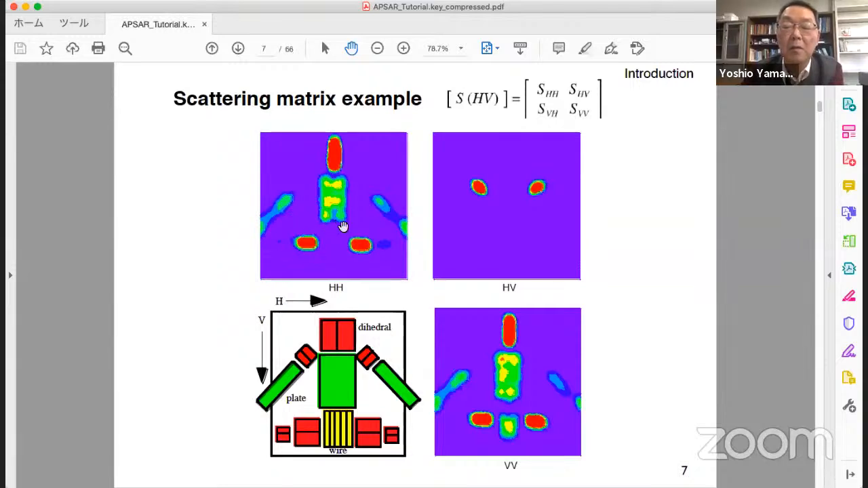SHH image becomes like this, SAR image becomes like this. Strongest comes from here, dihedral, biggest dihedral, and this red comes from this dihedral. Green comes from this flat plate, but we cannot see oriented dipoles here and here, and no echo from here.